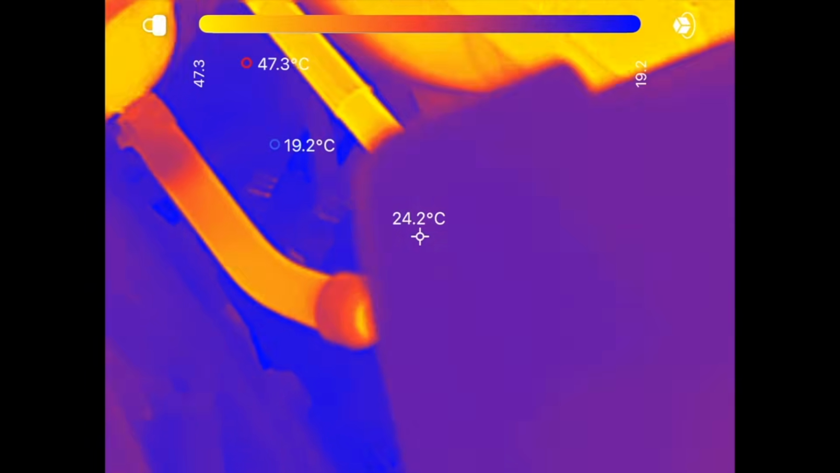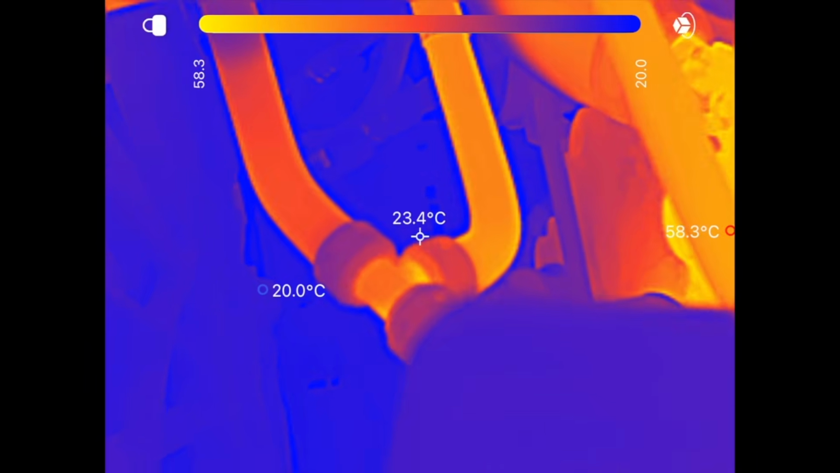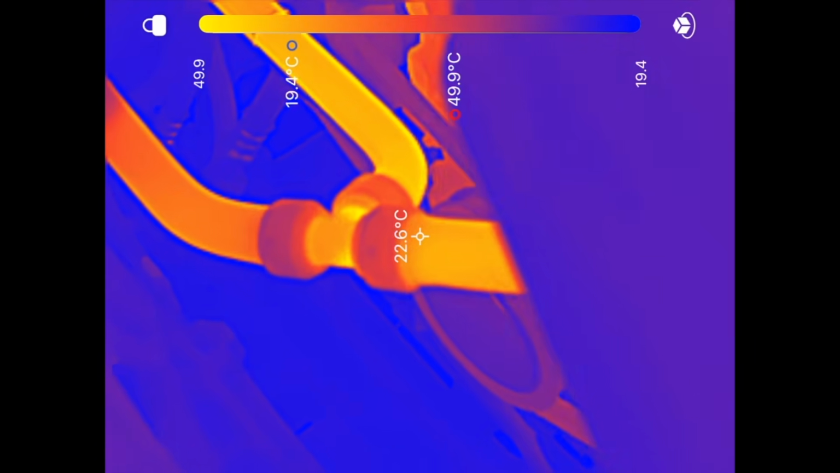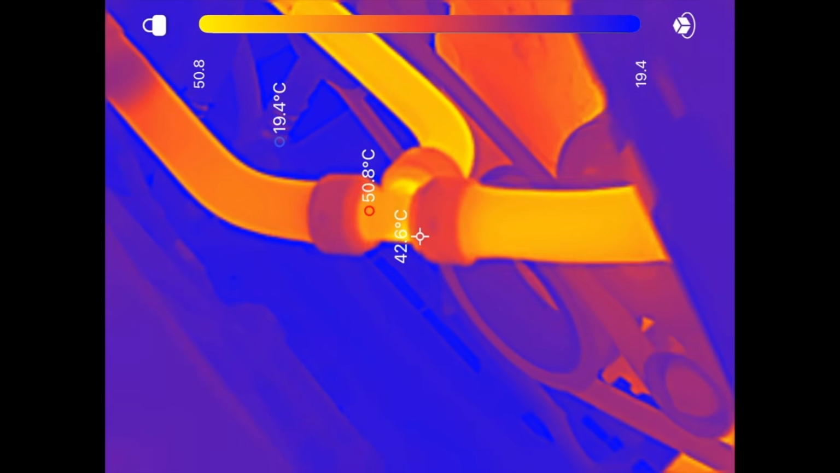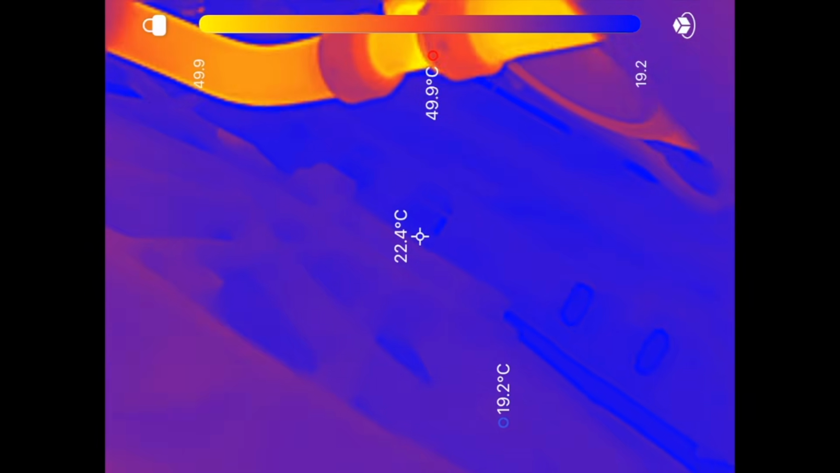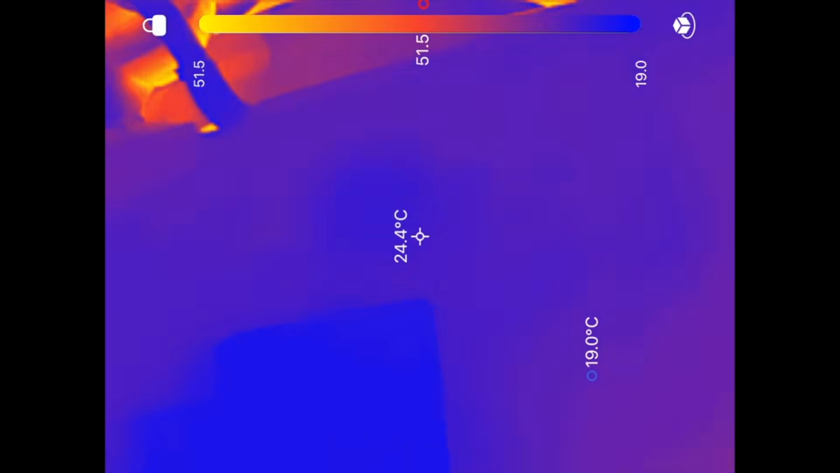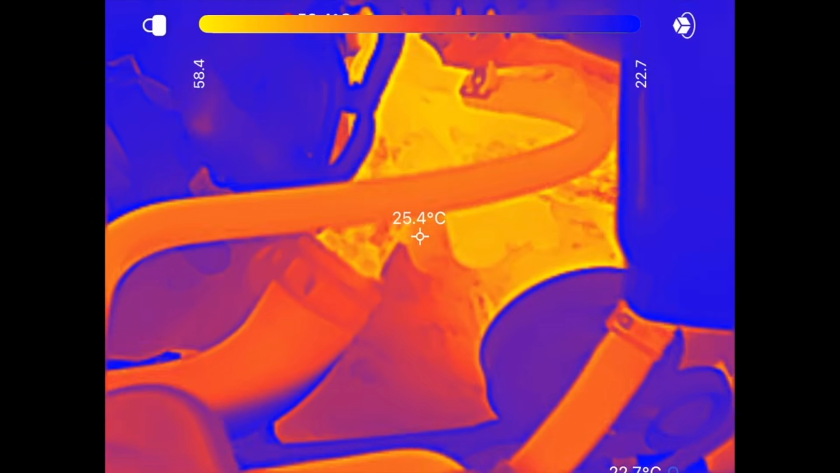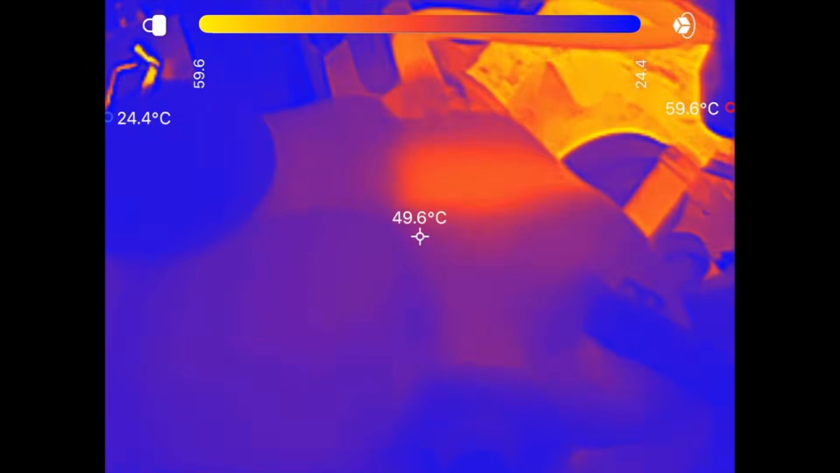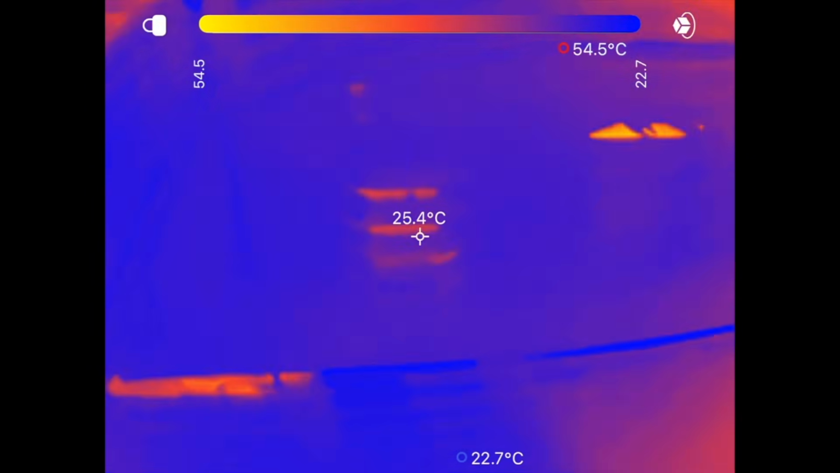I used to have a leak from that T-joint as well, which you can easily see with your eyes, but this helps you determine it if the pipes were further down in the engine where you can't quite see them, if you've maybe got a drip coming from somewhere. The numbers have just flipped because I turned my phone vertical. If you turn it horizontal, the numbers flip back round again like they just did. But it's pretty cool to see all this.